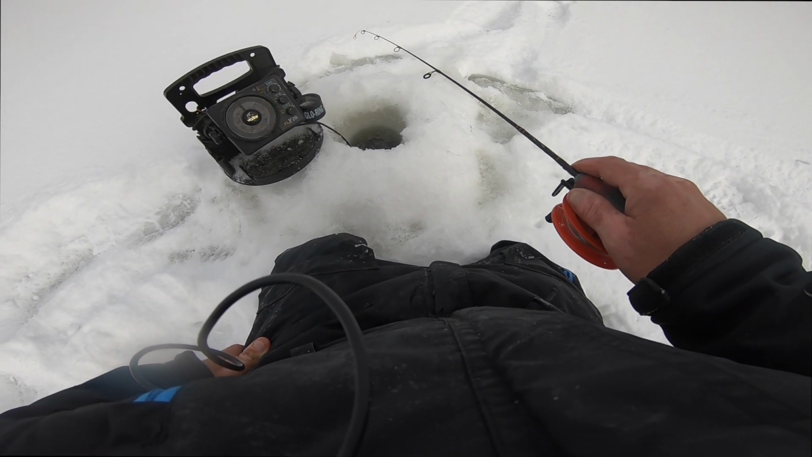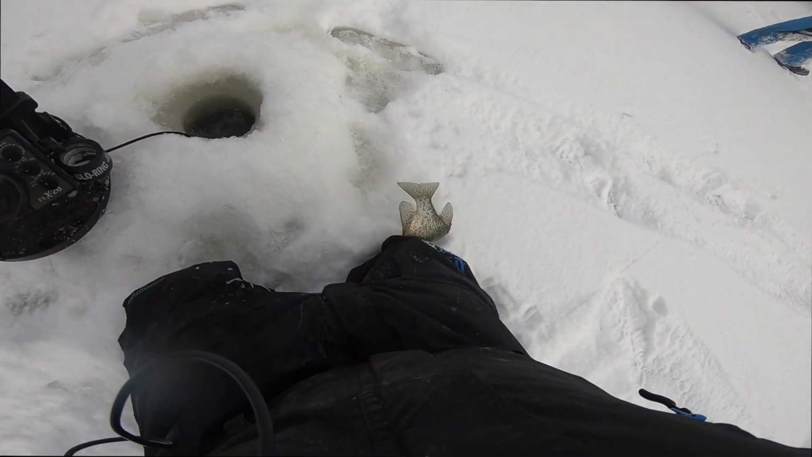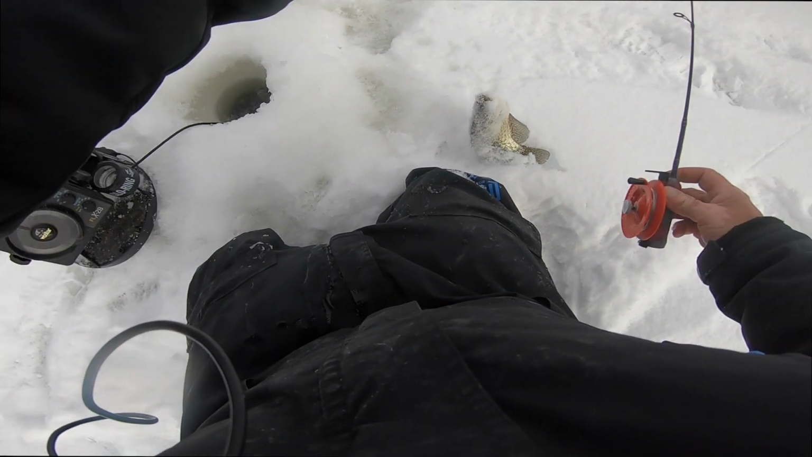Oh yeah? Here we are fishing out a 6-foot bolt again. Hey, my first black one of the day.